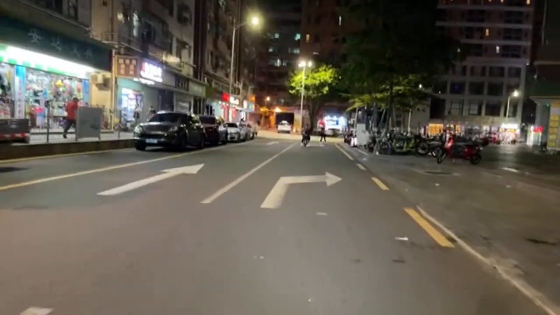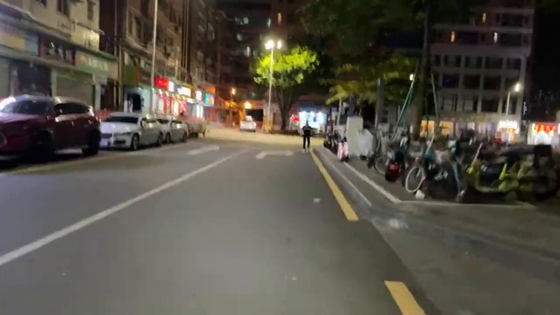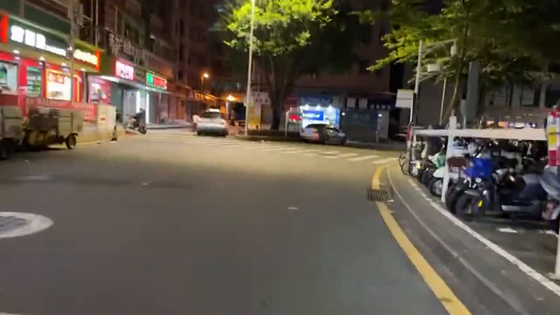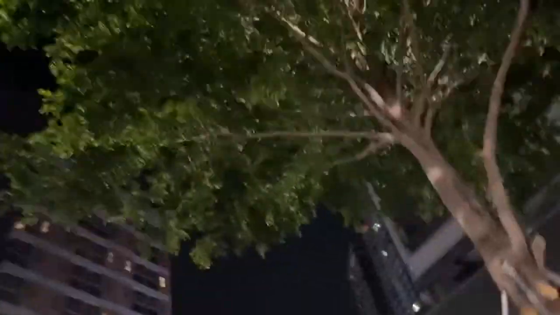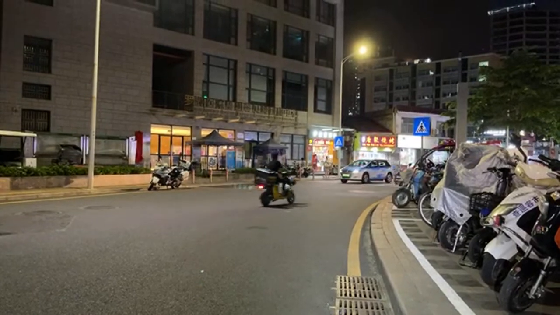Michael J. Fox is holding my camera. Oh man, that's bad. Yeah, I'm not sure. You know, with the gimbal being attached to a bicycle, really not sure, guys. I just hope that it's bearable. Oops, there we go. I'm gonna hold on here. Yeah, there we go. This is where the gimbal sort of wants to go crazy.